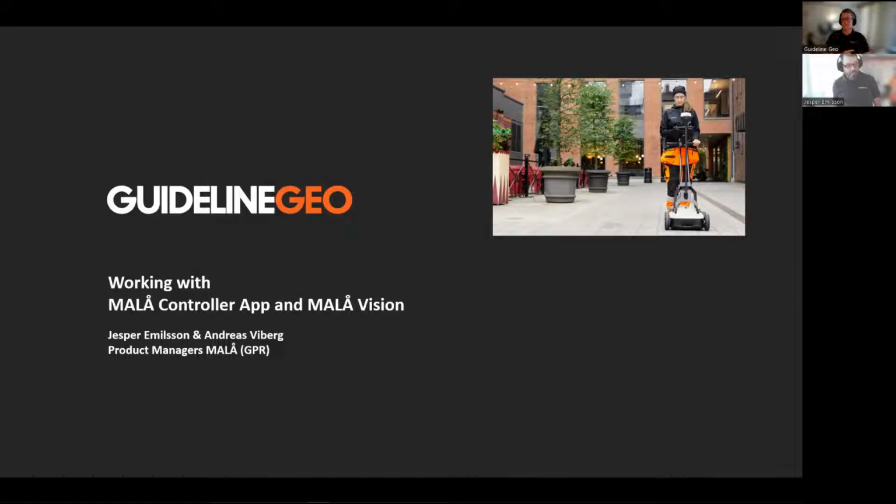We are talking today about working with MALÅ Controller App and MALÅ Vision. And I believe we had a working name for this presentation too, Andreas. Yeah, I think we ended up with the possible subtitle of "Fantastic Treats and Where to Find Them." So a little Harry Potter themed subtitle here.